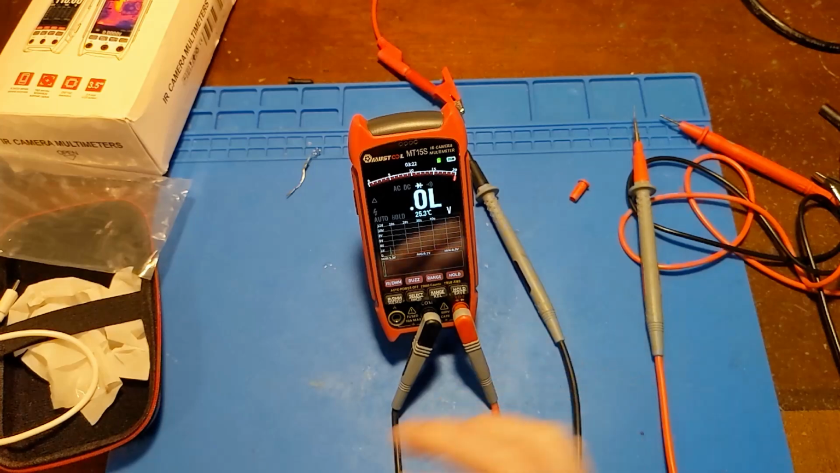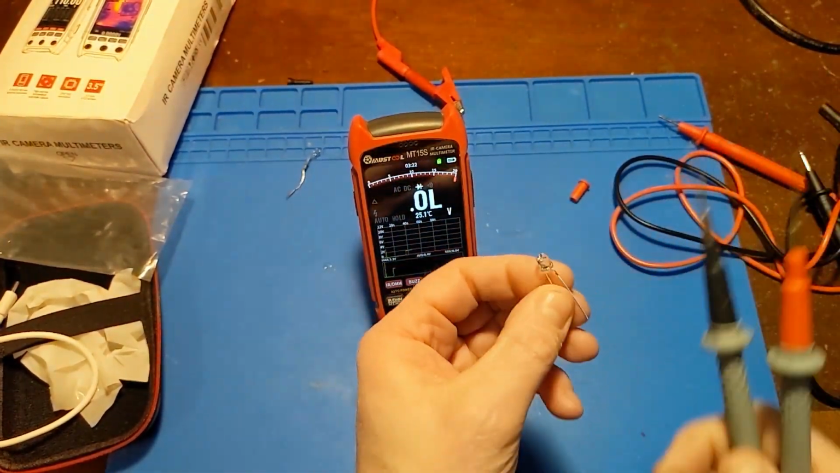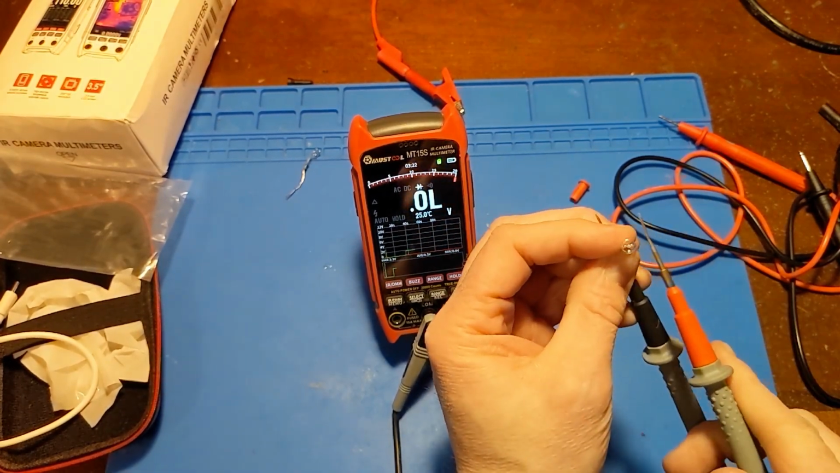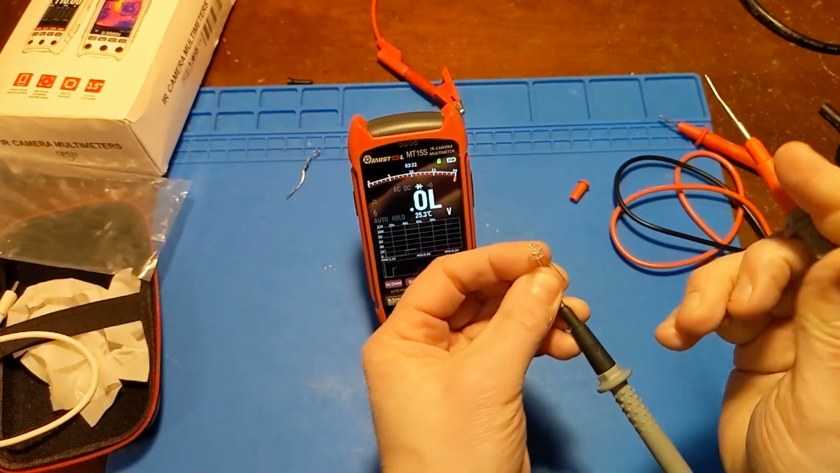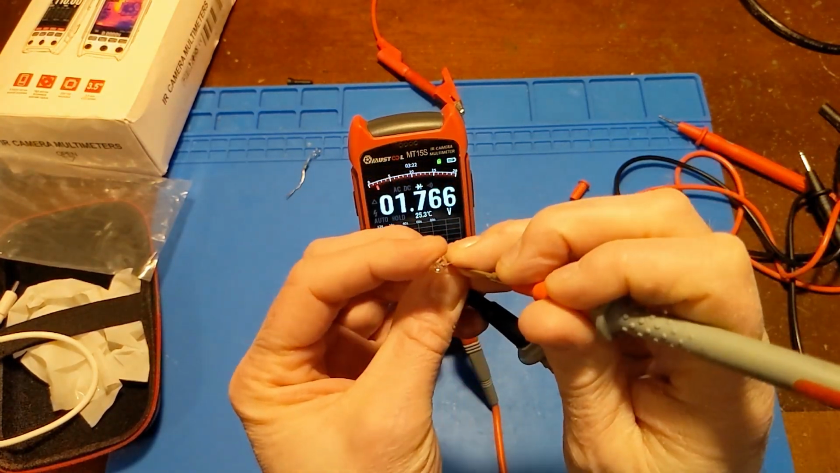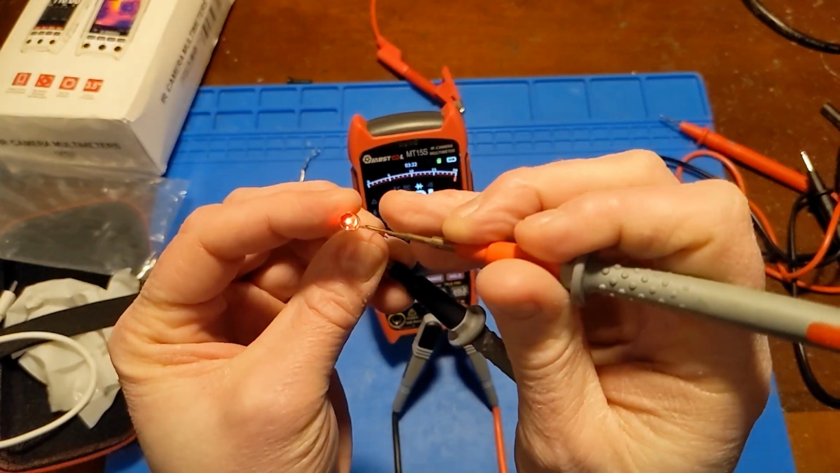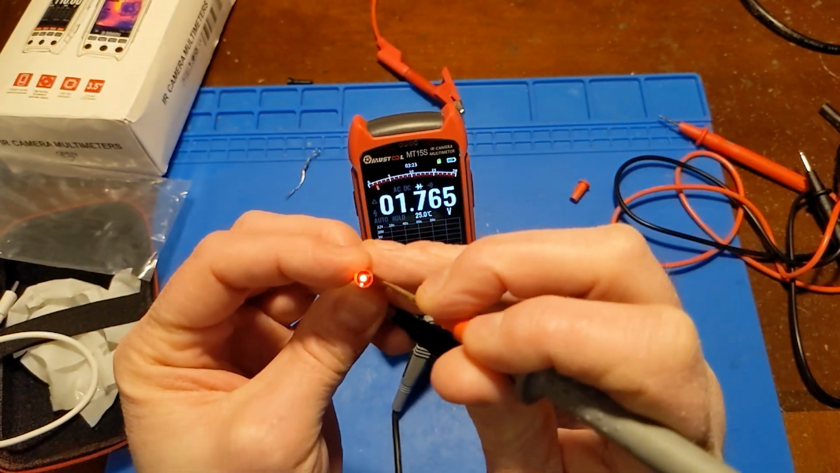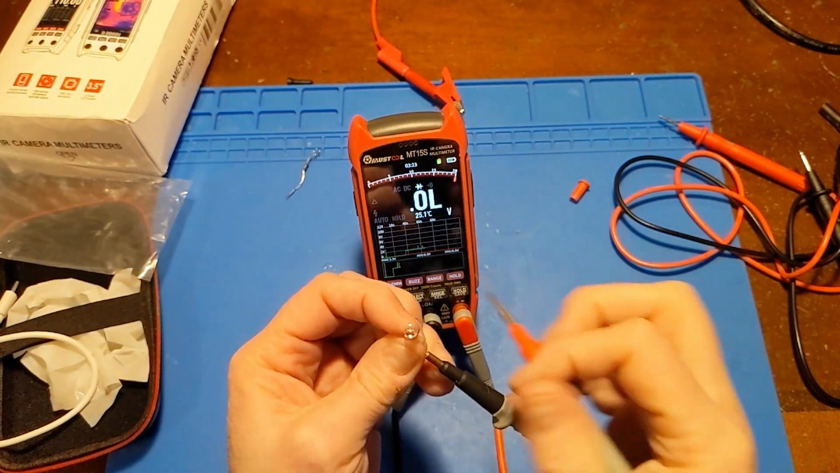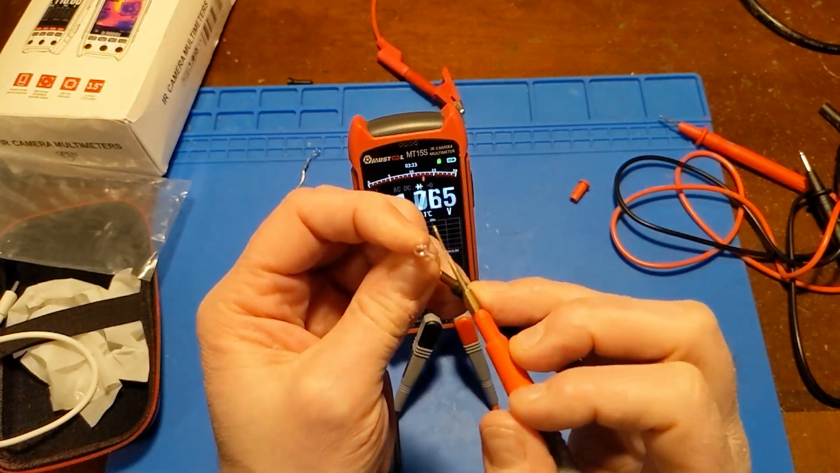Let's find an LED. Okay, here I have just a standard 5mm LED. No built-in dropper resistor or anything. It's just your run-of-the-mill LED. And will it light? Yeah, it does light. So there is enough voltage in diode check mode to run an LED, which is great if you just want to quickly check an LED. So that's good. That's perfect.